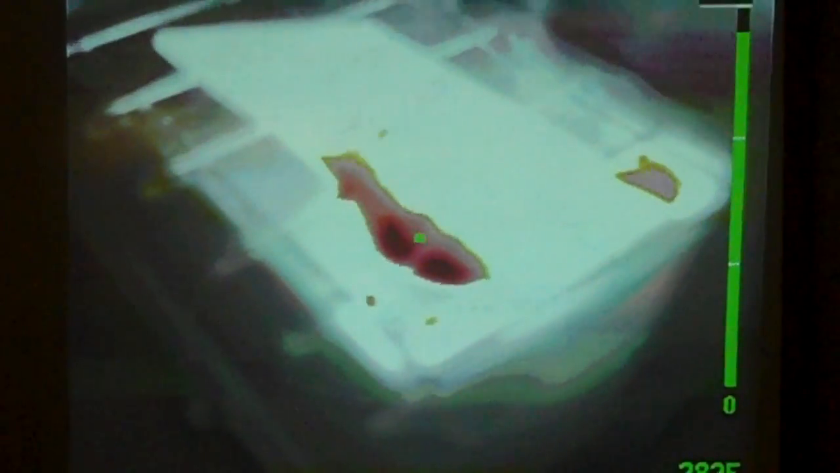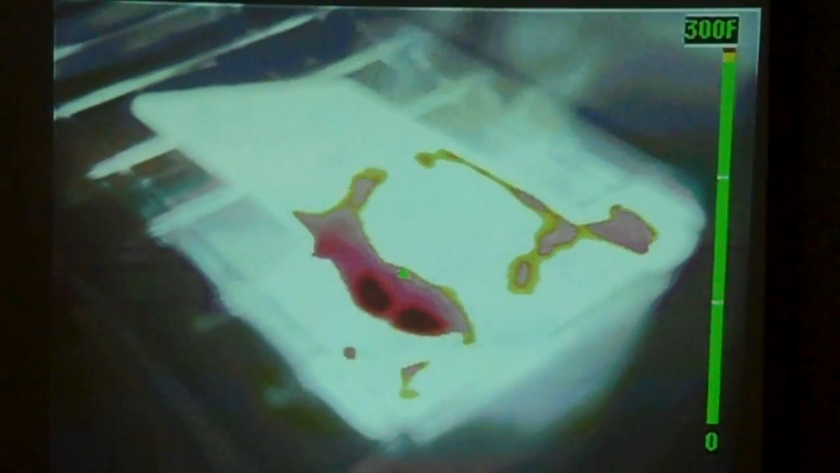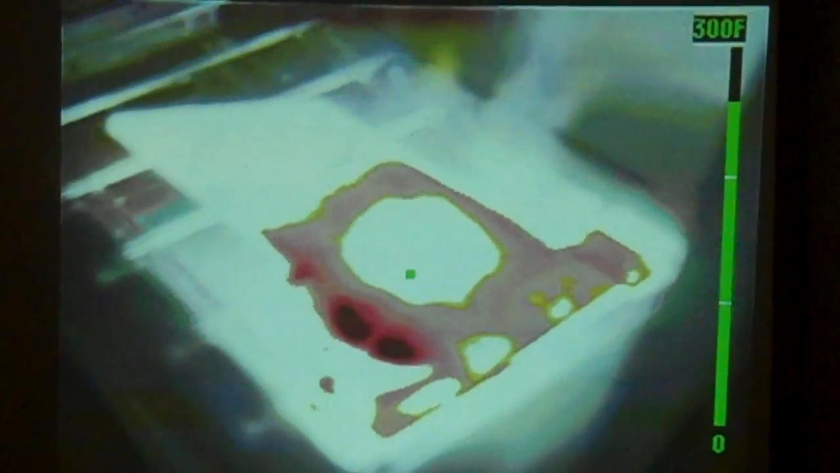This particular imager starts showing colorization at just under 300 degrees. That area that's starting to colorize there is areas that's just under 300 degrees. But what we find is just above 300 degrees, when an object starts becoming heated up, that the color disappears.